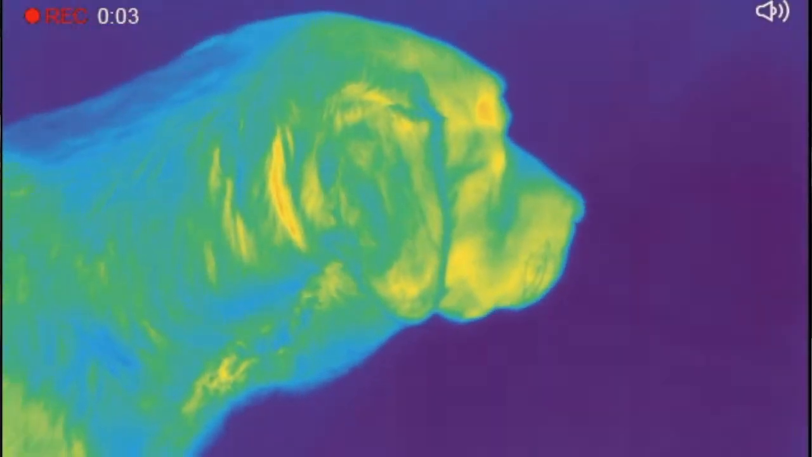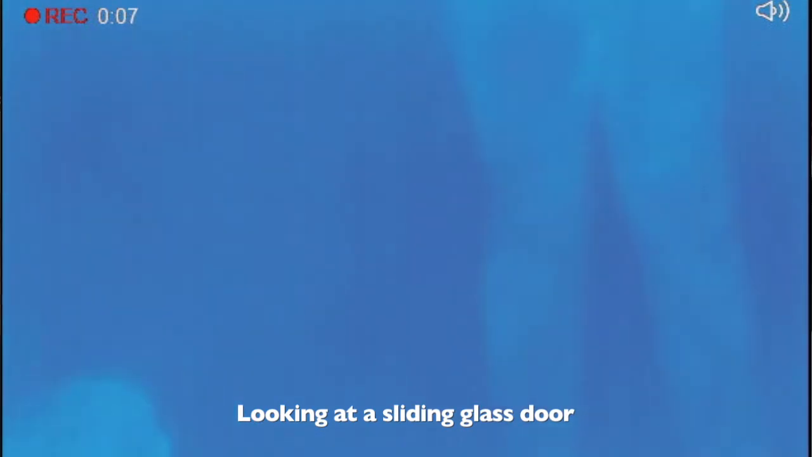The negative thing is you can't see through a window, because it will reflect heat and cold, and that's the only thing that a thermal imager scope will pick up. Yeah, so if you're looking at a large plate glass window, it's like looking at a mirror. You'll see yourself because you're giving off heat, or the things that are around you.